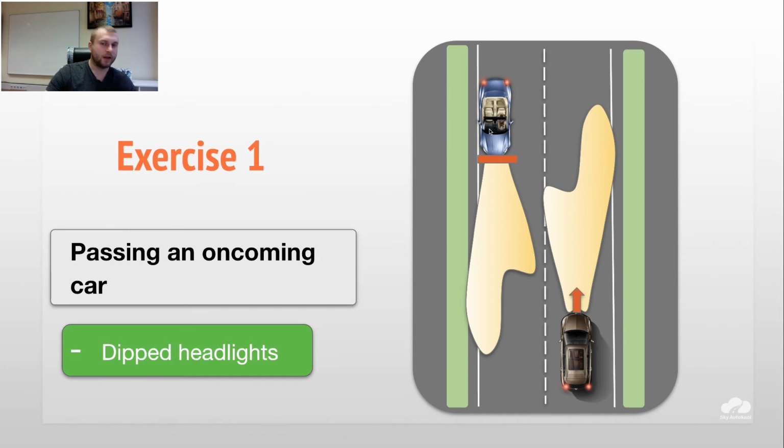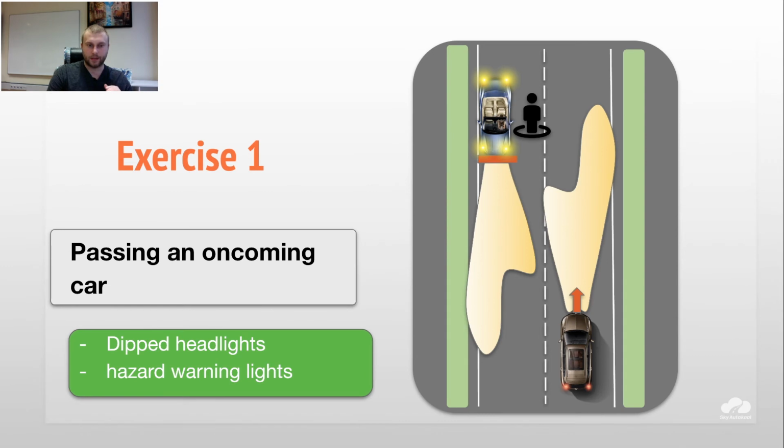As you remember, if a car is standing, you have to turn on the side lights, then registration plate illumination, and emergency lights if it's night driving, if it's outside of the built-up area at night. So, first exercise is deep headlights. Second, deep headlights and hazard warning lights, both of them, and pedestrian on the road.